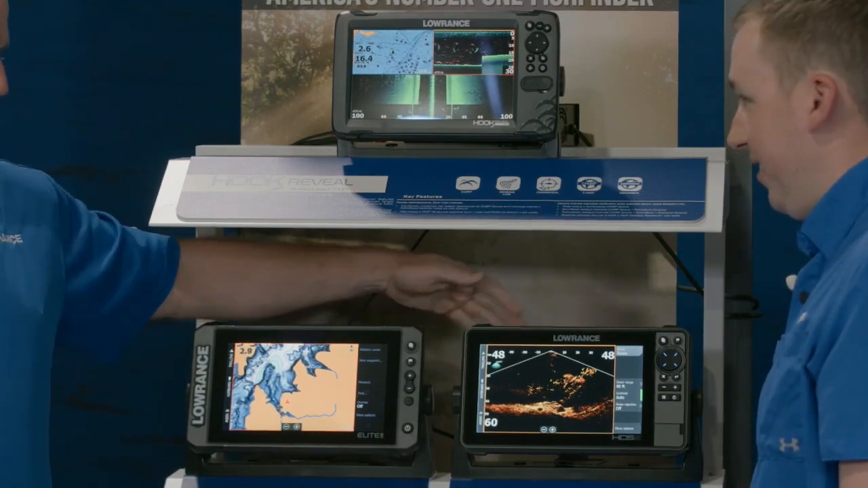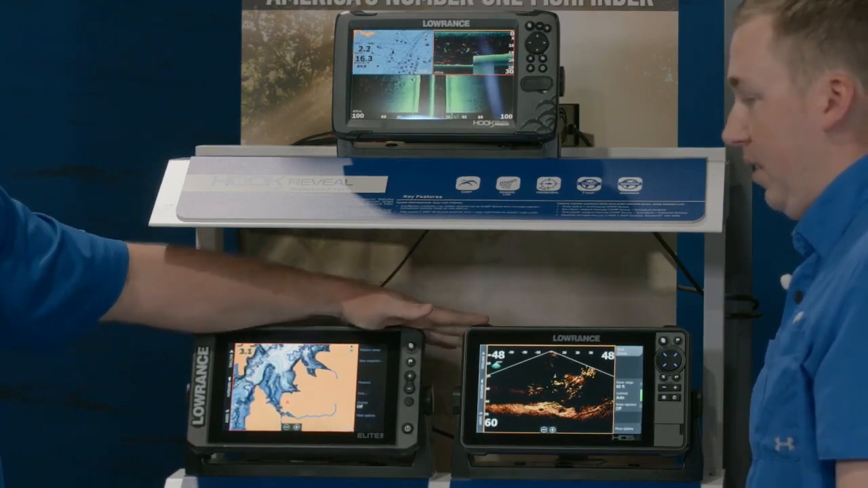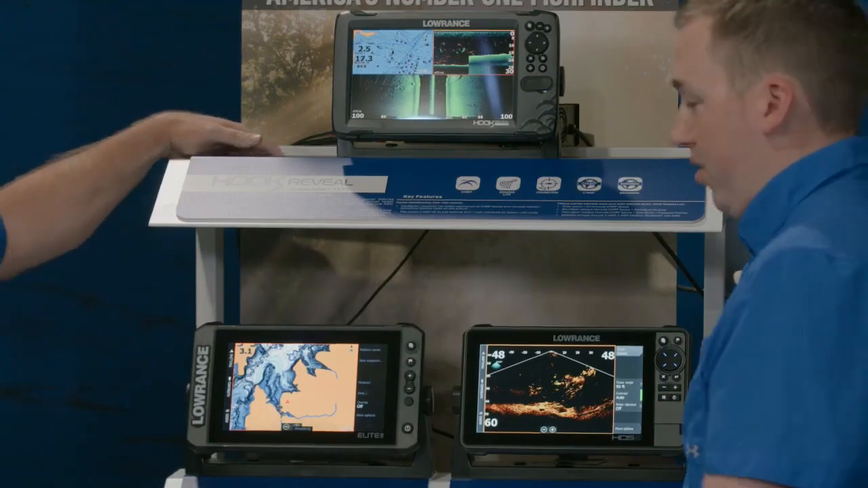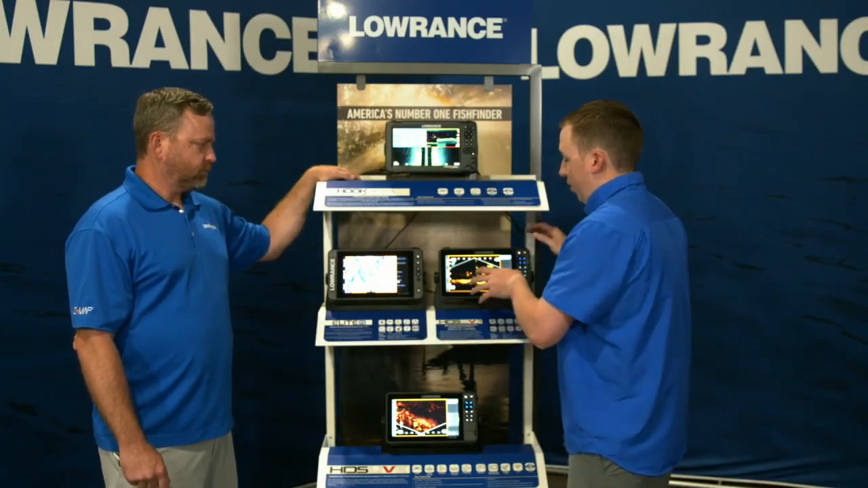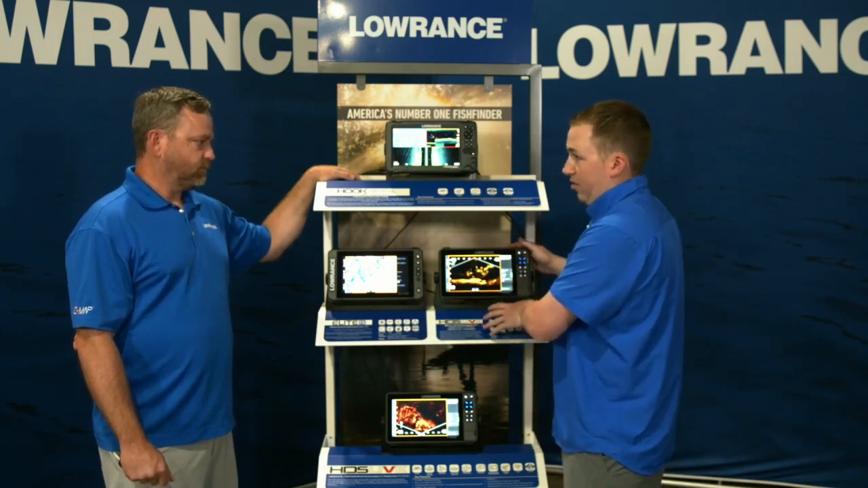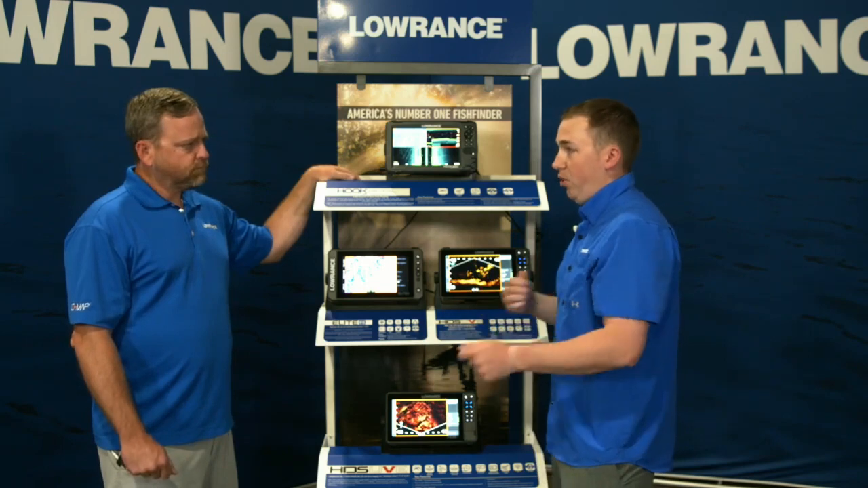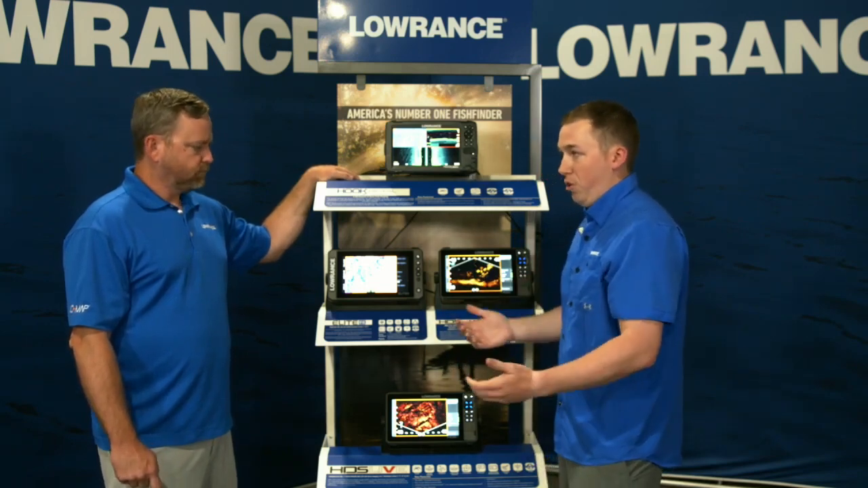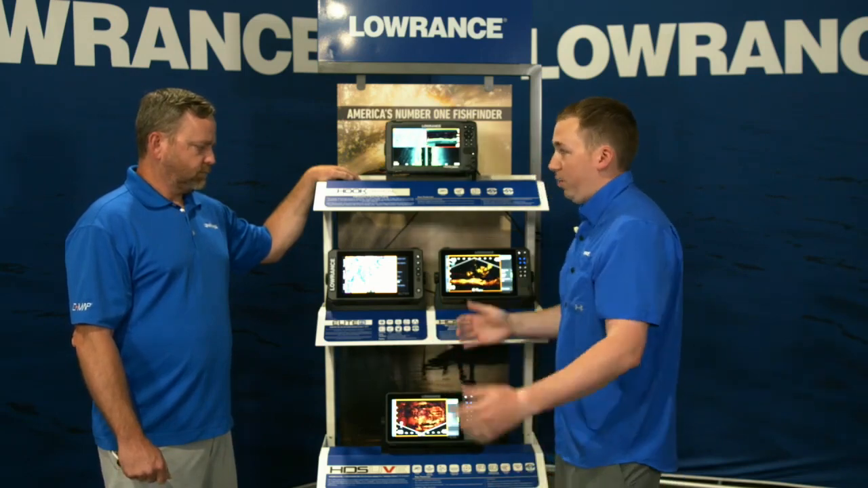Some of the other things: multiple output channels on the sonar, multiple networking ports, really flexible and expandable. That was the thing I was going to mention. We have networking in both models, in Elite FS and in HDS Live. But with multiple Ethernet connectors on the back of most of the HDSs, it really makes it easy to build larger networks. So if you're going to put 3 or 4 displays on, HDS is going to make it a lot easier to build a big, complicated network like that.